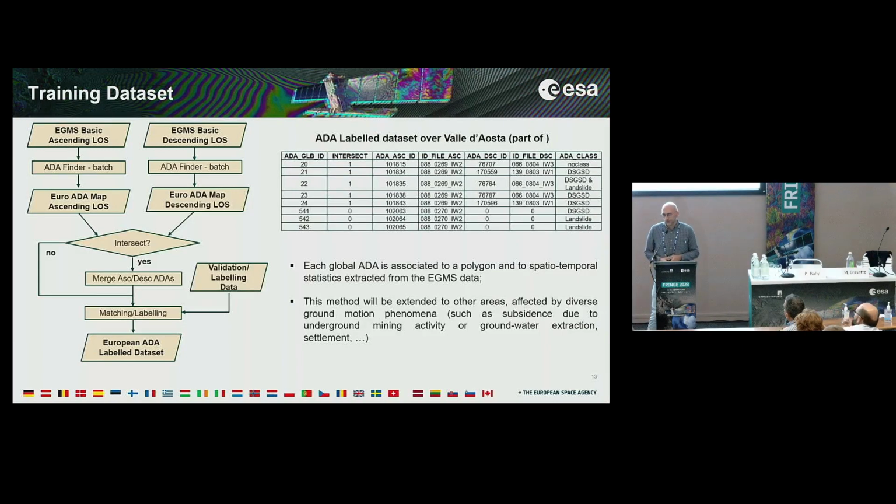This is part of the future ongoing work that aims to use AI tools for the automatic classification of deformation phenomena, hopefully over the whole European territory.